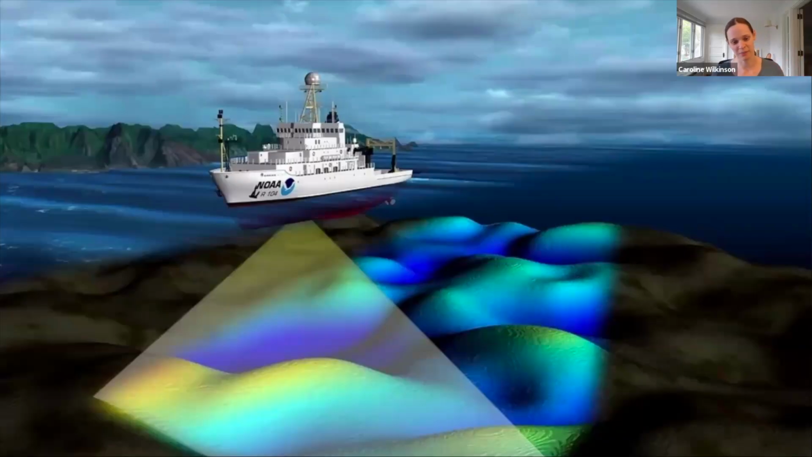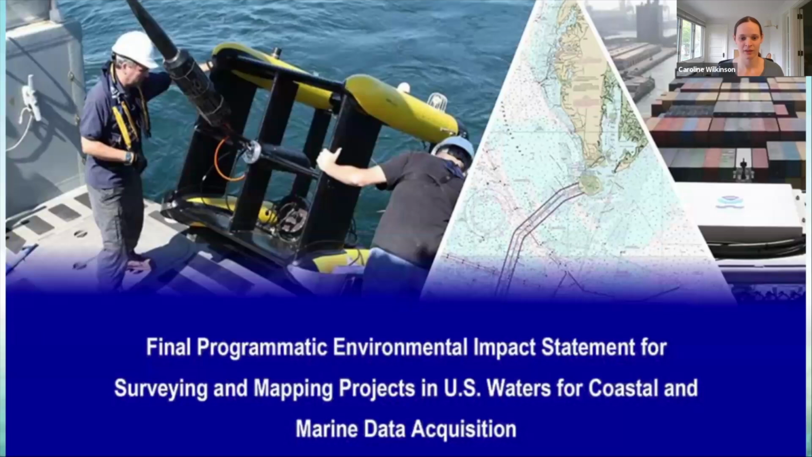You have sound that bounces out of the ship to the seafloor, bounces back, and we can use information about the speed of sound through water, information about the speed of sound through salt water of the specific salinity that we are currently in, to get a very accurate number for what the depth is of the ocean floor there.